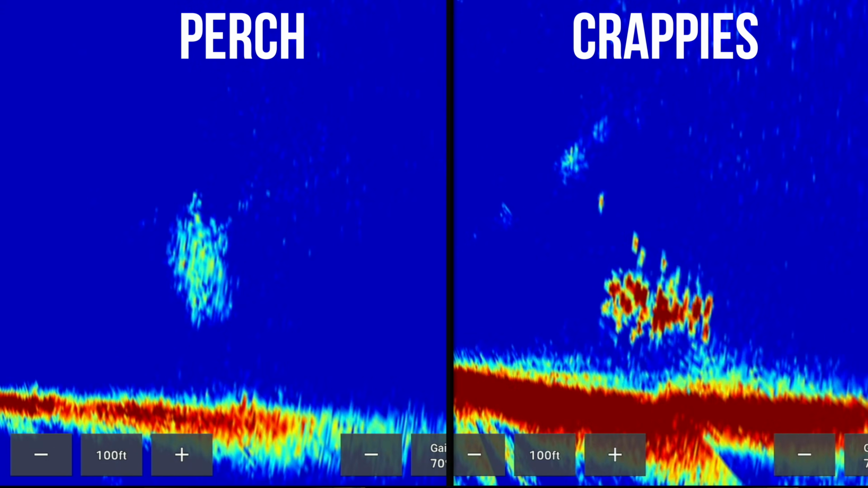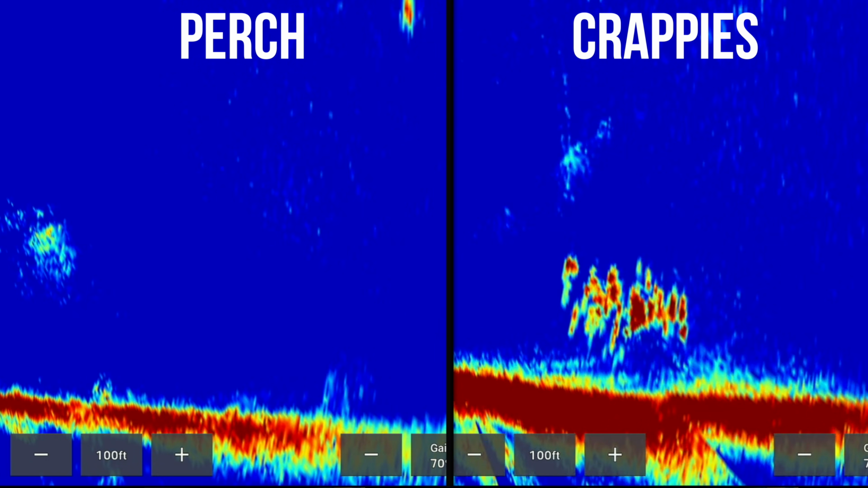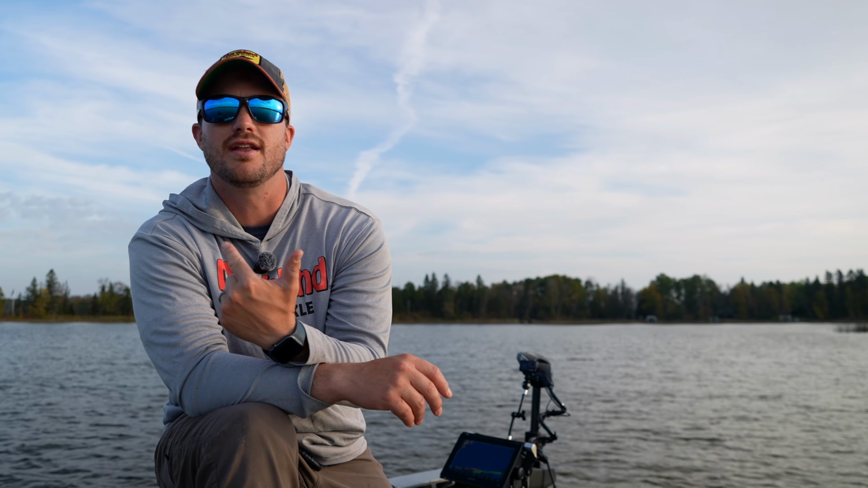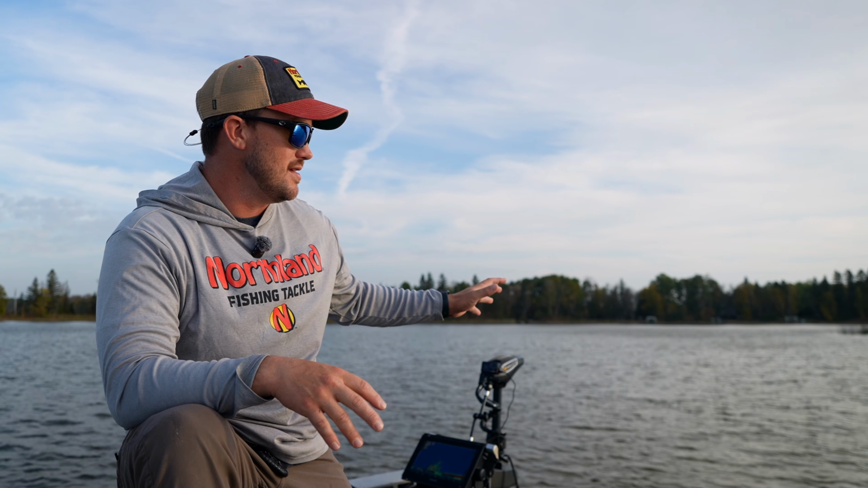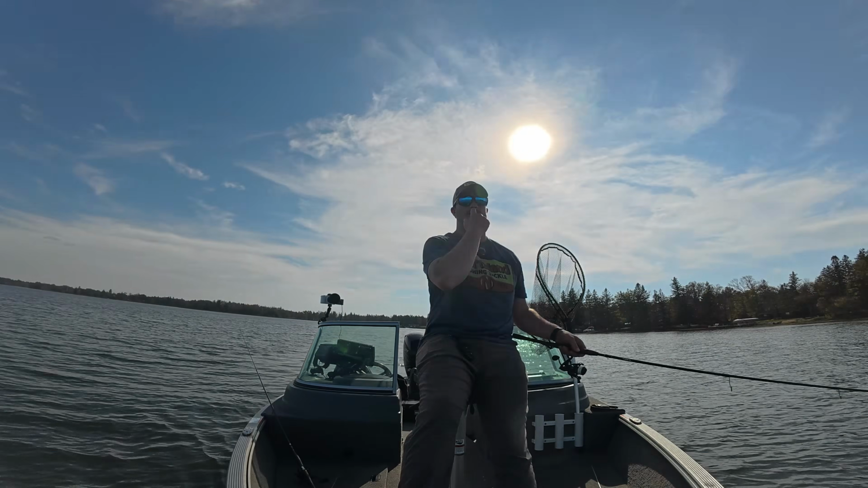But typically when you find these schools of crappies, they are a little more spaced out and a little thicker, as opposed to those really tight groups. So utilize your electronics to differentiate between perch and the crappies. And just to be fully transparent, it honestly took me an hour to 2 hours, even with forward-facing sonar, to find these fish.